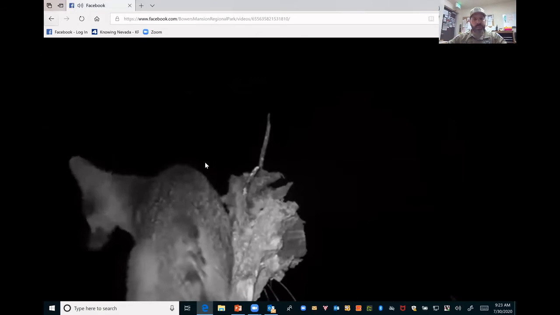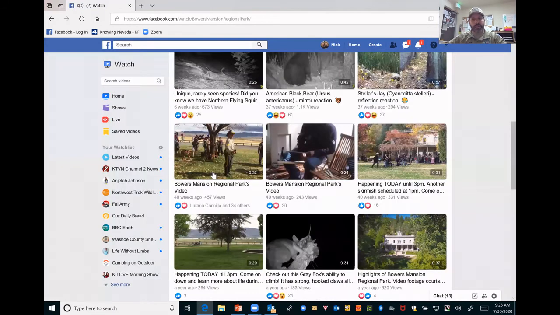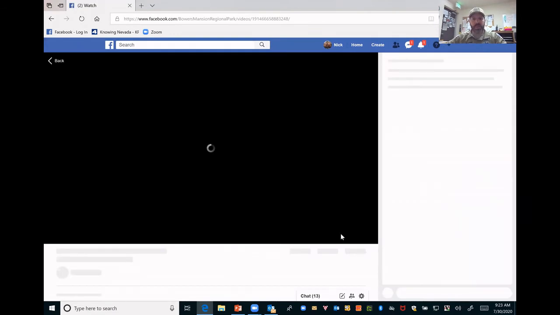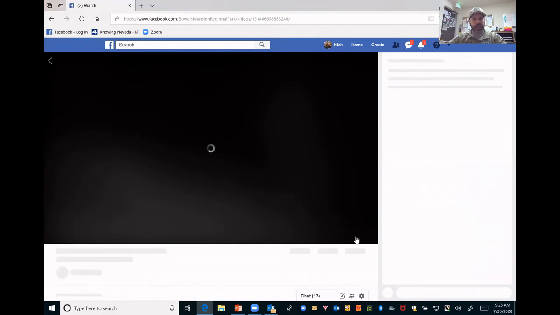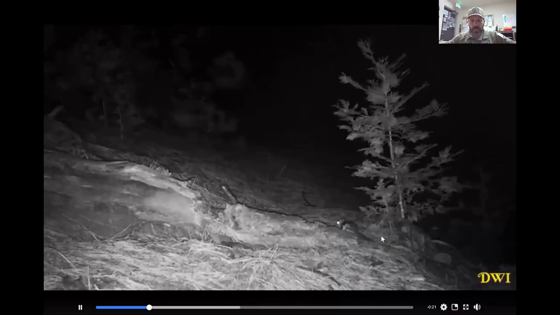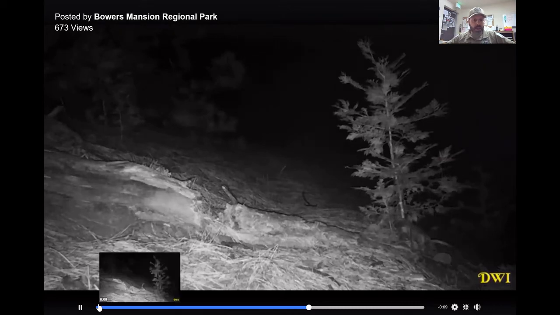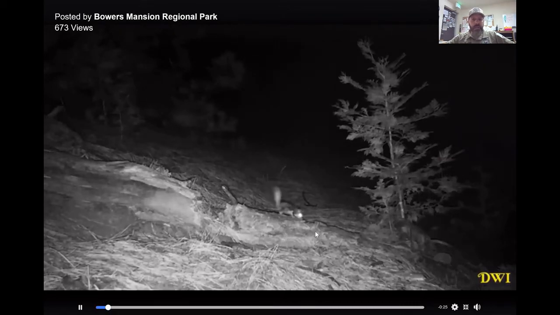And then the most recent one, which is super exciting. I didn't even know we had these guys around here, but we have flying squirrels. And so this is video of some flying squirrels in the area. You can tell by the black bar that runs along the side of their body and how flat their tail is. So we didn't actually get video of him gliding, but we did get him walking around.